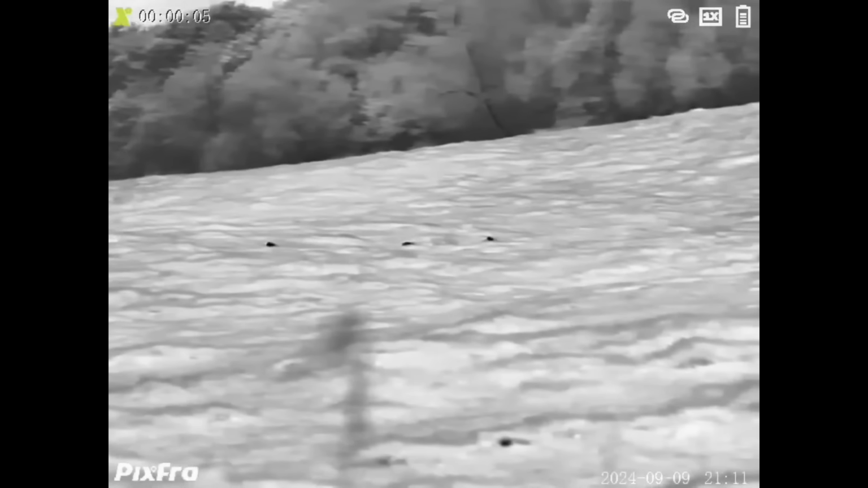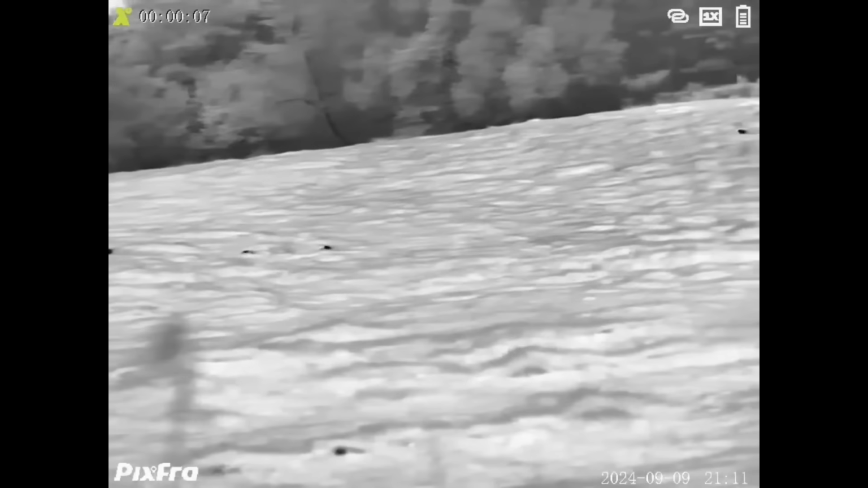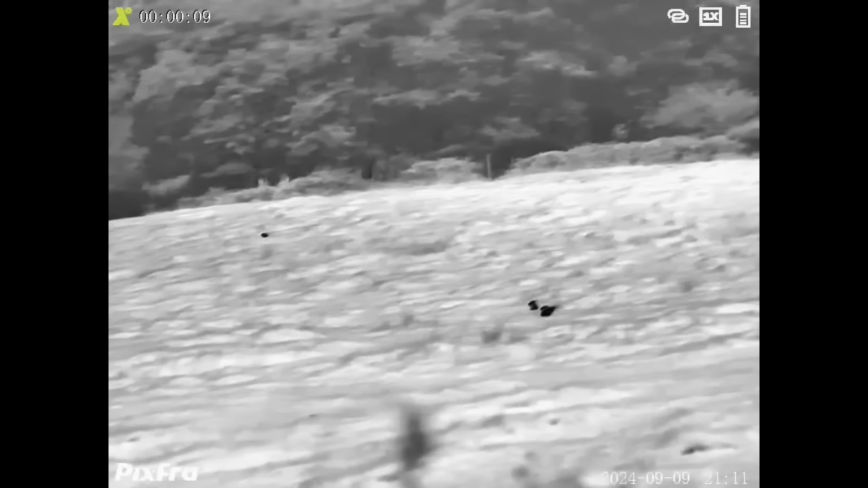We also have an influx of rabbits. This has been something that we haven't been seeing so much down where we are, but they are back in their numbers, so this is something that we will also need to be keeping an eye on soon.